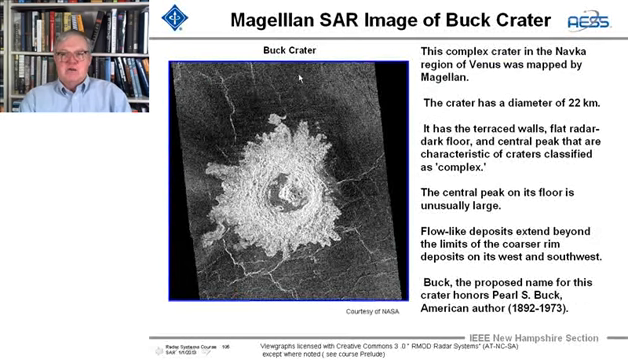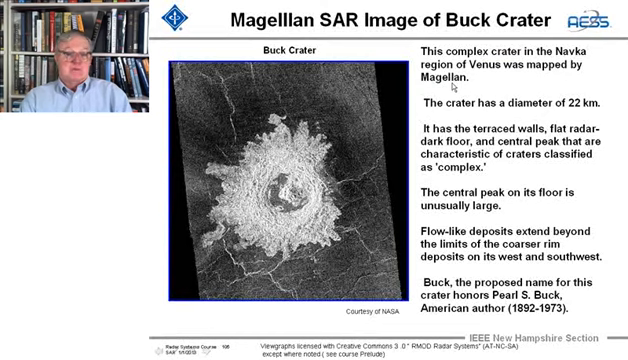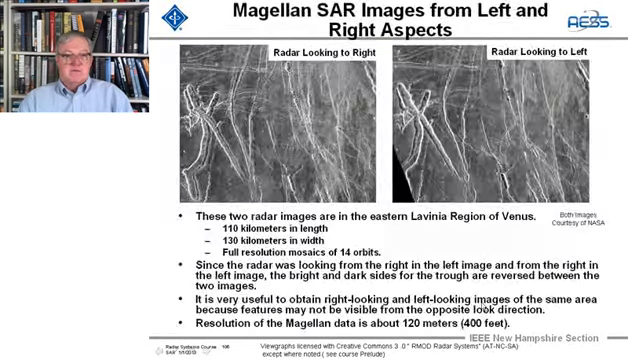And here's a crater in the Navka region of Venus, and it was mapped by Magellan. The crater has a diameter of 22 kilometers, terraced walls, and there are all classifications of these craters. And the central peak is on its floor, and that's unusually large. And you can see the flow deposits going out. And Buck, the proposed name for this crater, honors Pearl Buck, the American author.